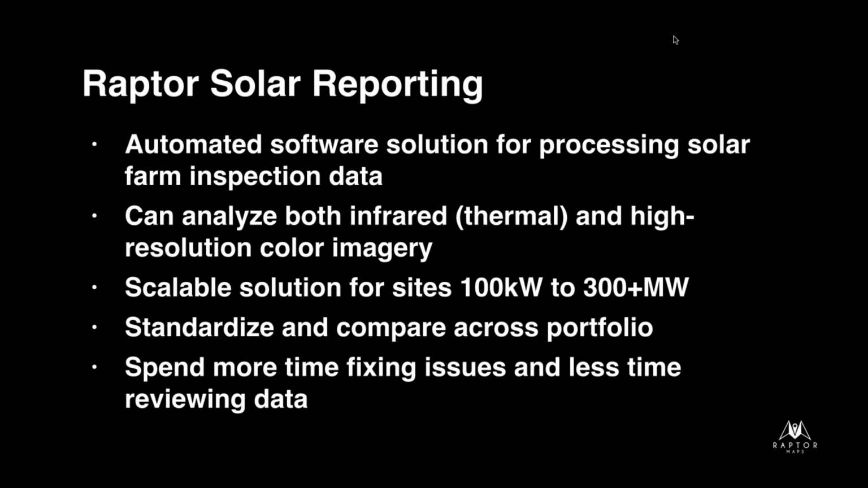So talking about an automated software solution for processing solar farm data, that's what Raptor Solar is. We can analyze both the infrared imagery as well as the high resolution color imagery, and we really do want you guys to take both.